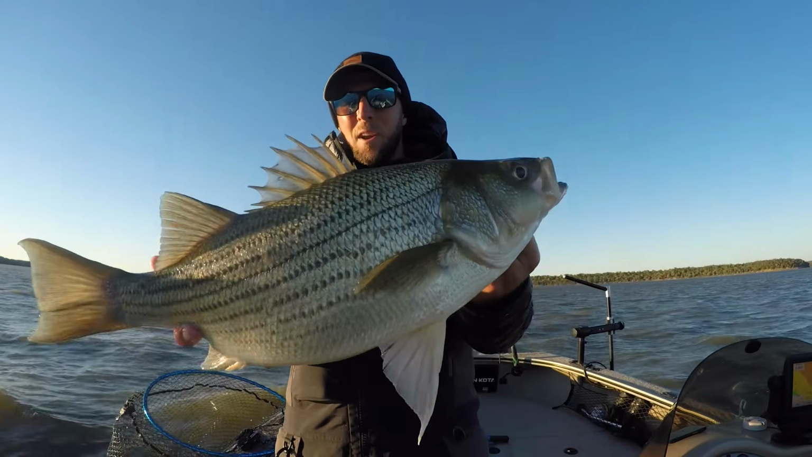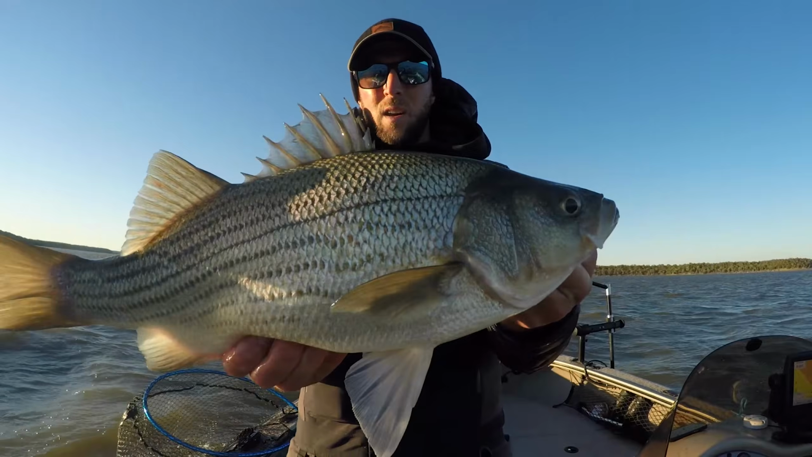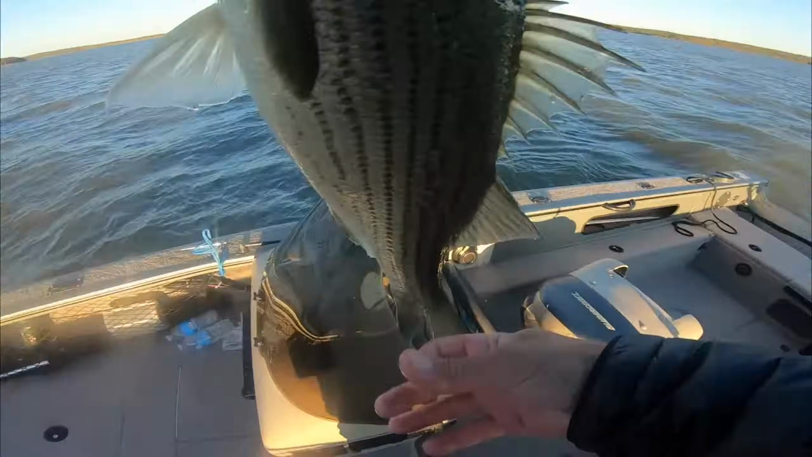But like I said, we're gonna make that the last one, go home and get the boat ready for tomorrow, and hope to replicate this for sure. Awesome fish, awesome fish. All right, feller.